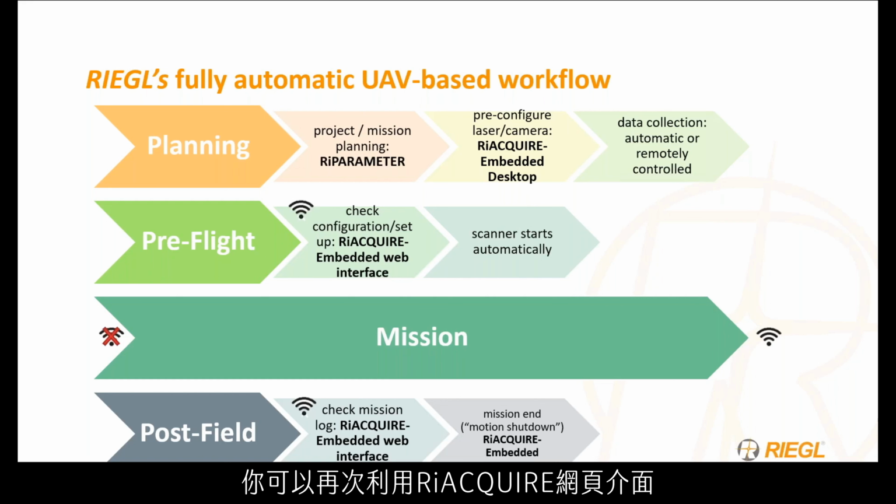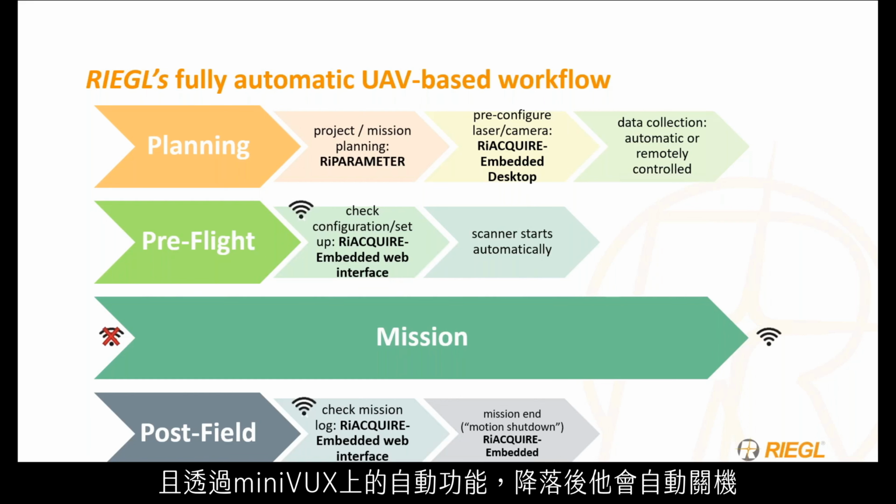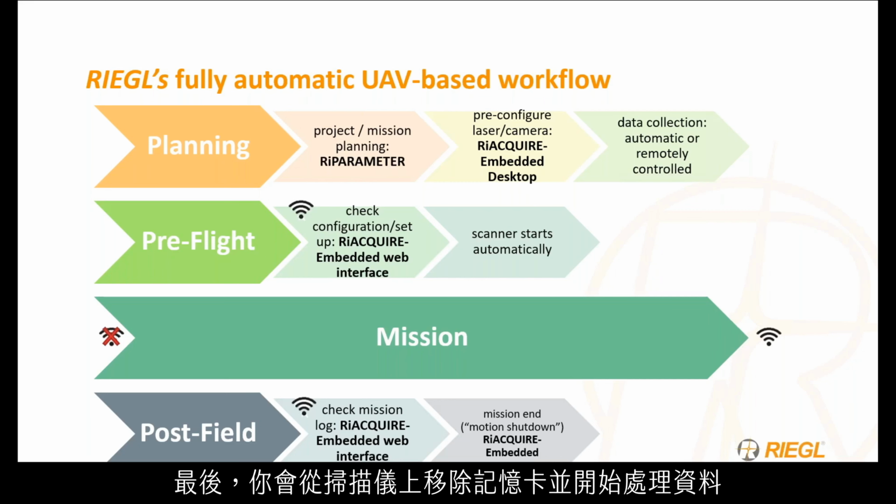You can then make use of the web interface again to check any mission logs, and with the automatic feature on the miniVUX, it will automatically shut itself down upon landing, so no need to shut it down after landing, as it will automatically do that for you. Finally, you'll take the memory card out of the scanner and you'll start processing.